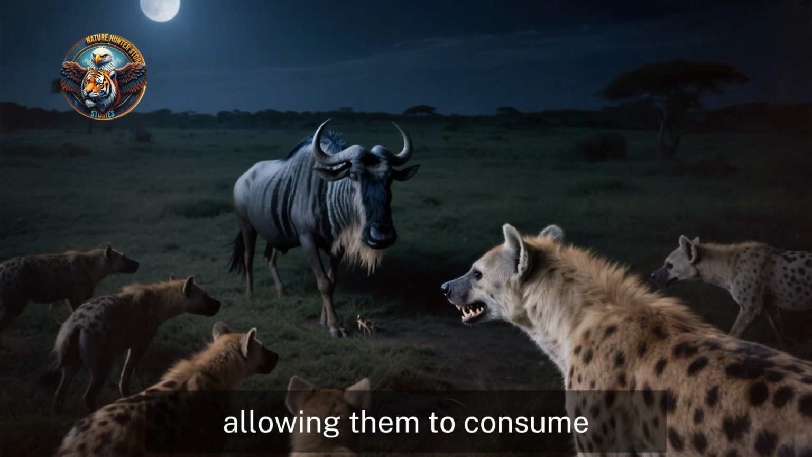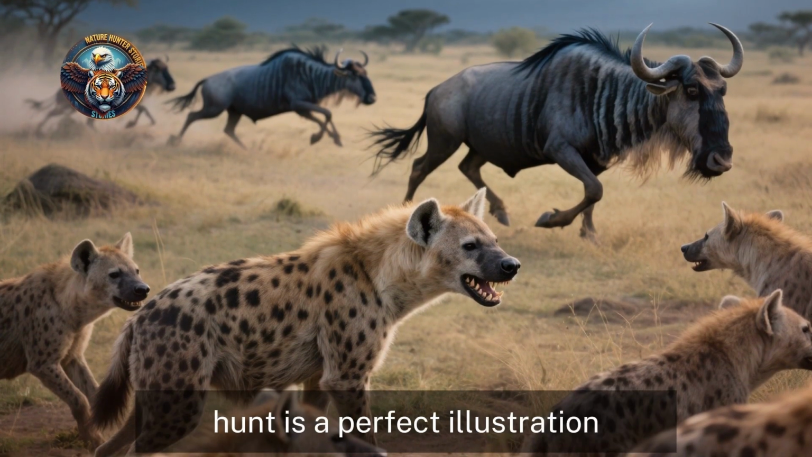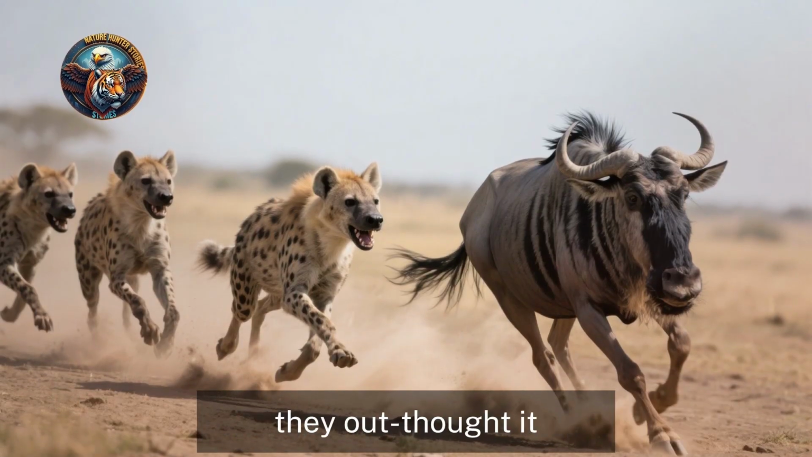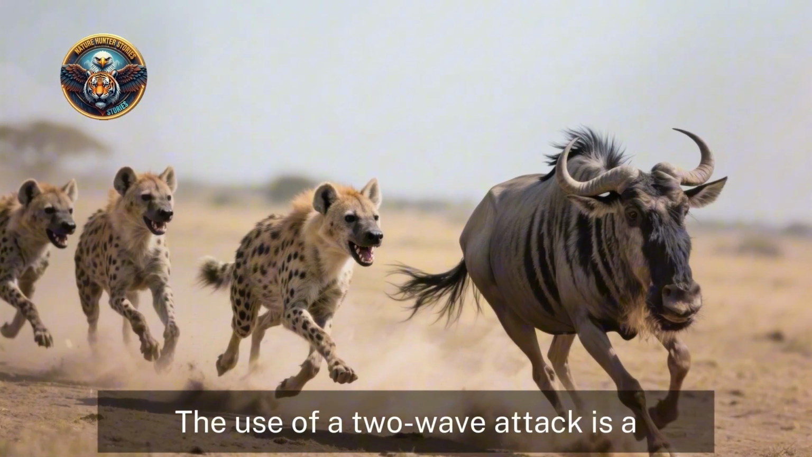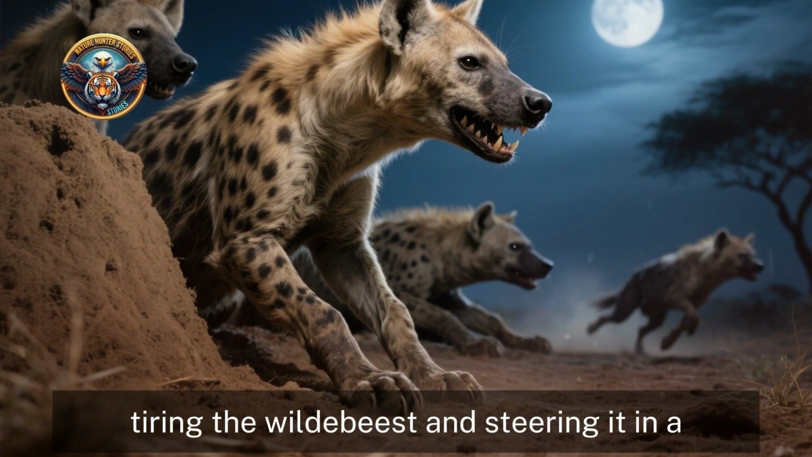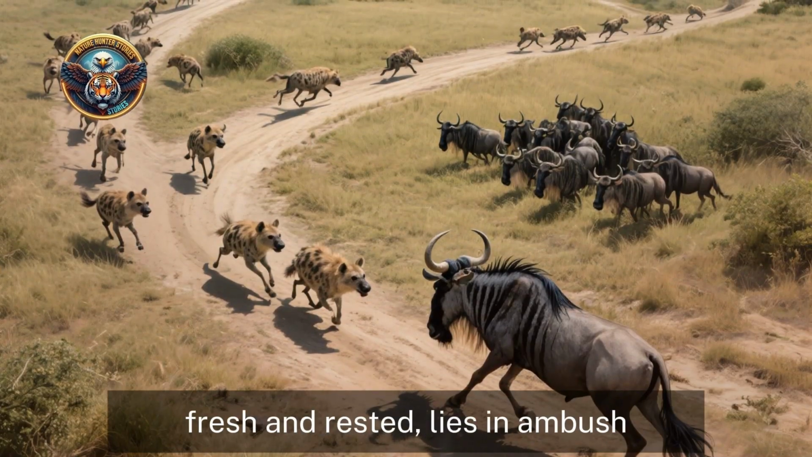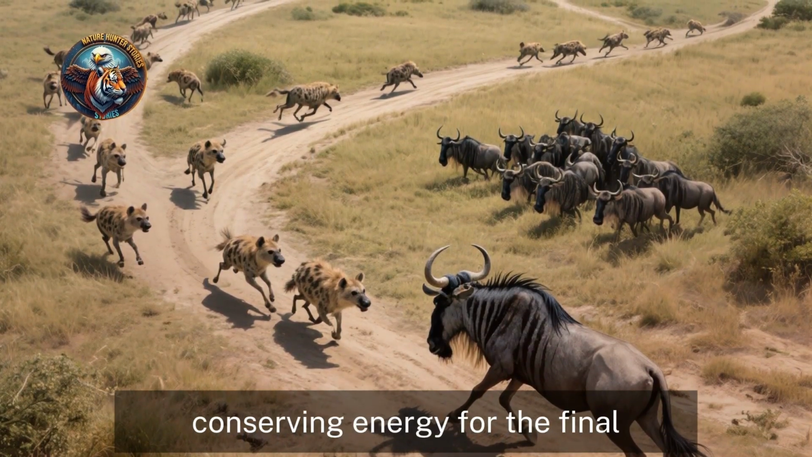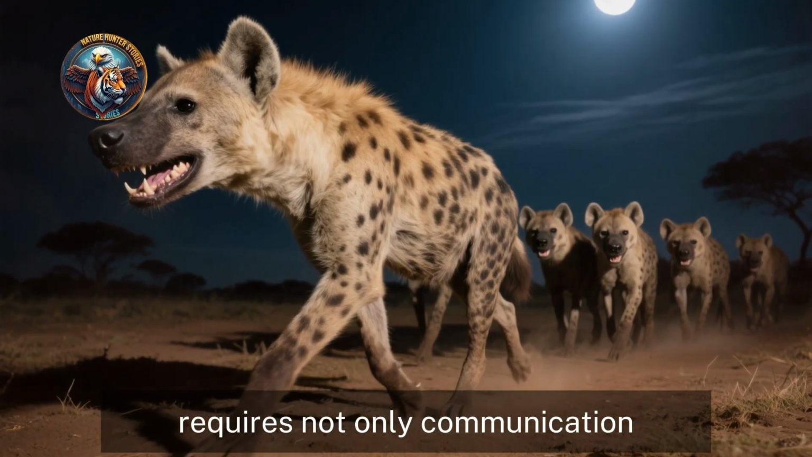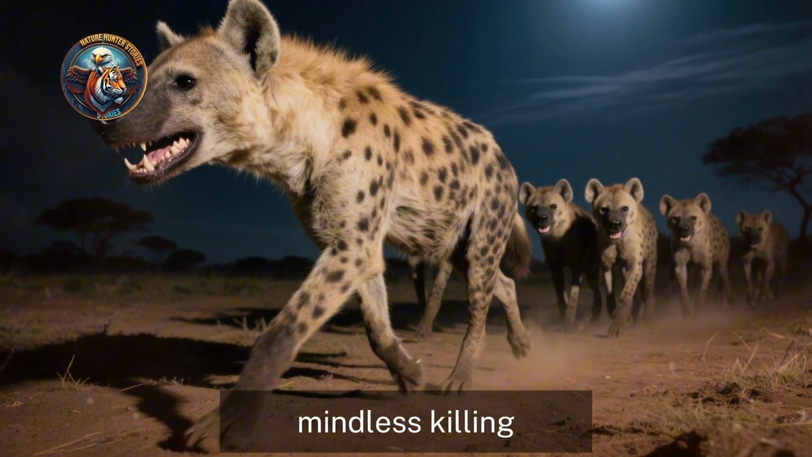Tonight's hunt is a perfect illustration of their collective genius. The clan didn't just chase their prey, they outthought it. The use of a two-wave attack is a sophisticated strategy. The first group initiates the chase, tiring the wildebeest and steering it in a predetermined direction. The second group, fresh and rested, lies in ambush, conserving energy for the final, decisive take. This level of coordination requires not only communication but an intimate knowledge of the terrain and ability to predict the prey's behavior. They are not mindless killing machines. They are strategists, working together with a unity of purpose that is both formidable and fascinating.